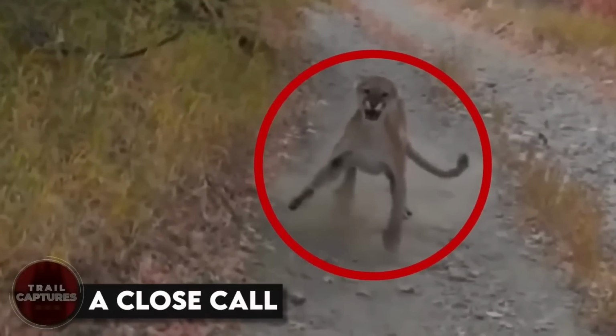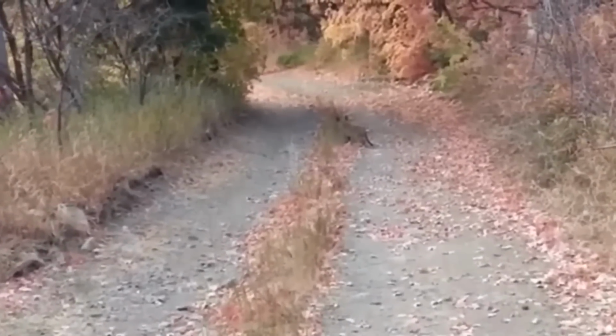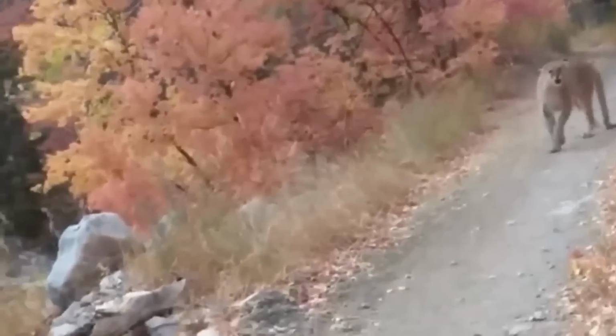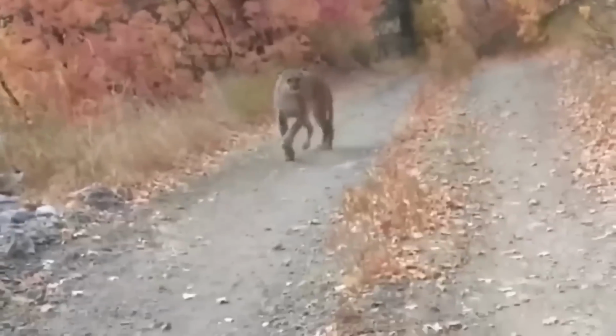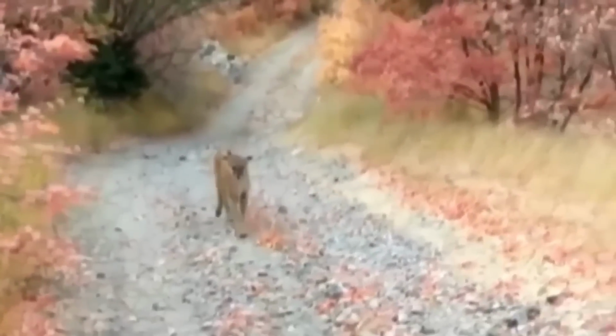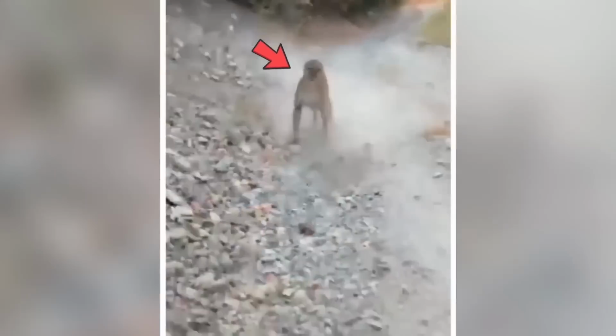A close call. This guy was out in the wilderness filming a video, just minding his own business, when all of a sudden, he sees something bolting towards him like a bat out of hell. And guess what? It's a freaking mountain lion! Yeah, you heard me right. This guy is staring down a big, wild apex predator. But you know what's even crazier? He manages to narrowly escape like a boss.